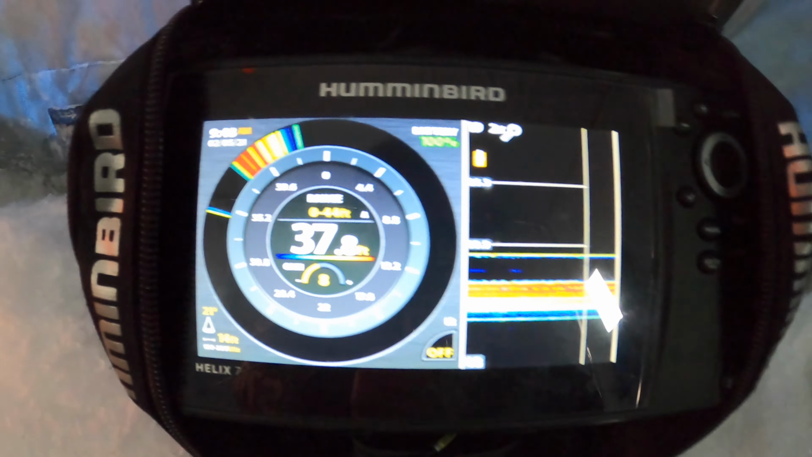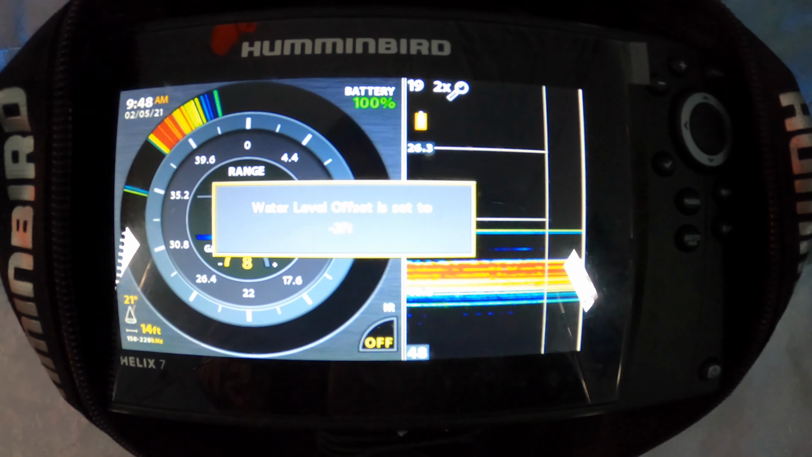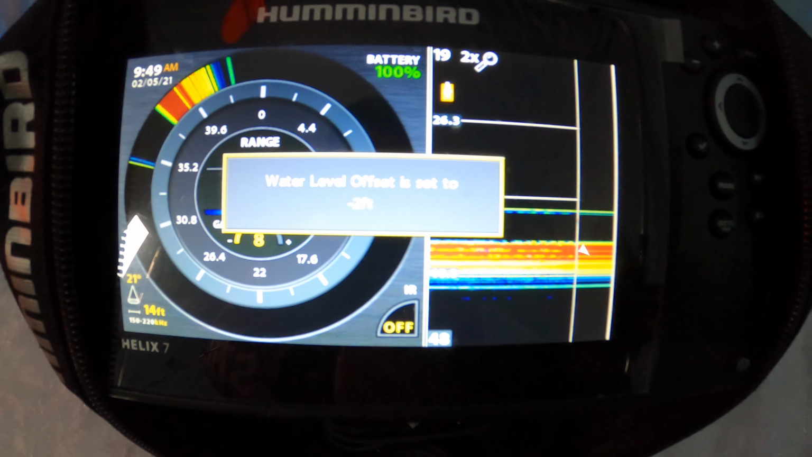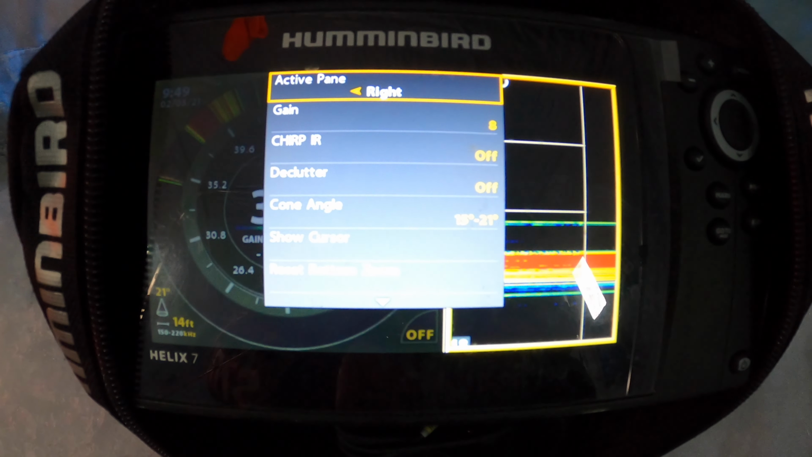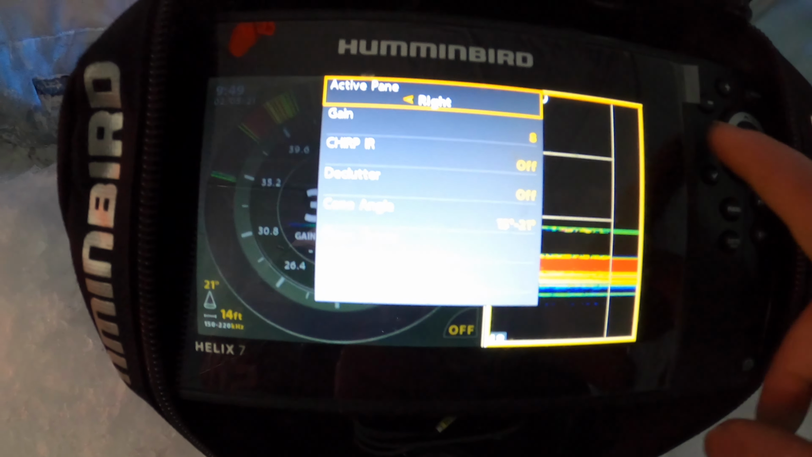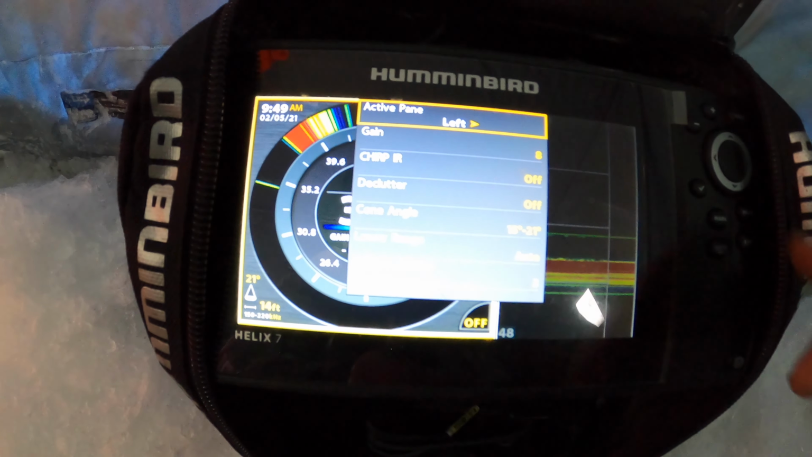Alright, so when you look at the Helix, you have your view button, your exit button, so that cycles through all your screens, right? Back, forward. So when I set my sensitivity, what I do is I hit menu. Now your first screen is going to pop up. This is all your main stuff for the screen that is selected. So this is the right screen, so it says right. If I hit the arrow that way, it'll go to the left screen. So you're controlling these screens separately.